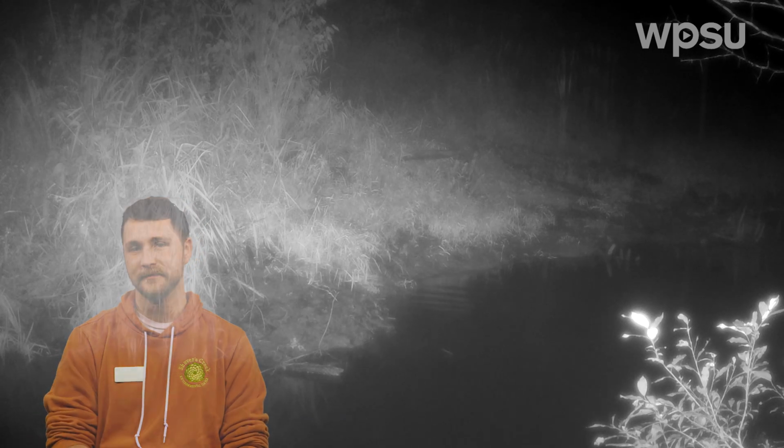This was one of our new sightings this season. This coyote was spotted after hopping over this creek, right where our beaver dam used to be last season.